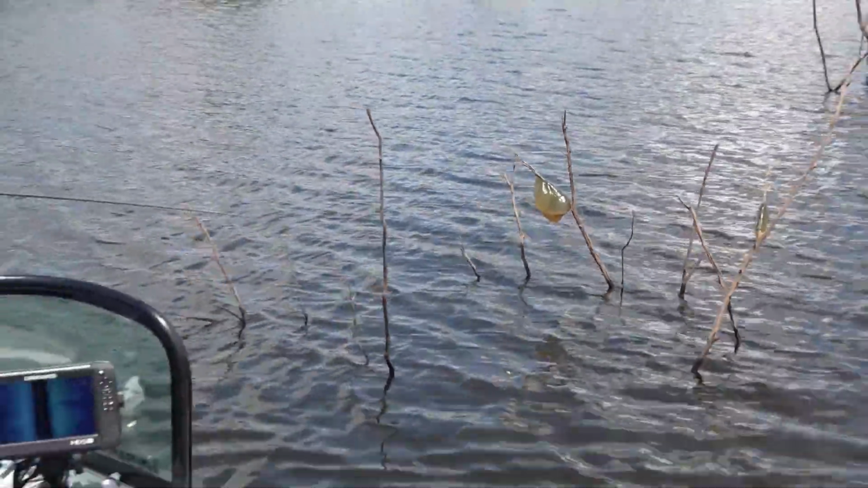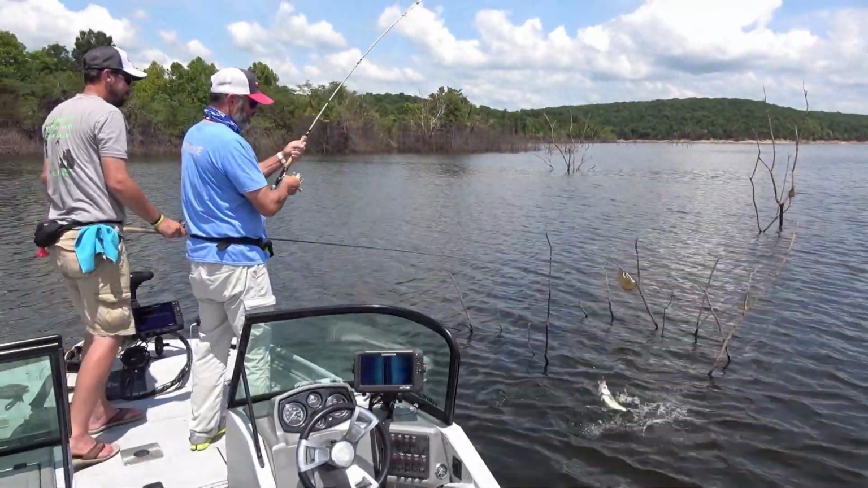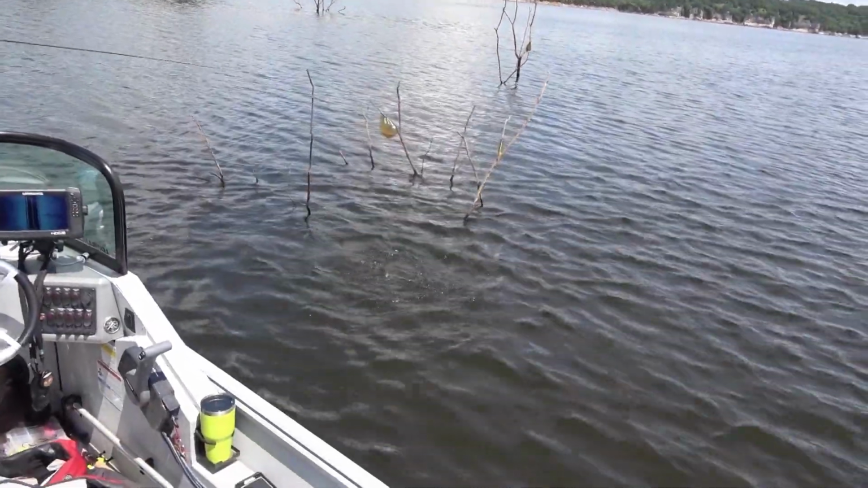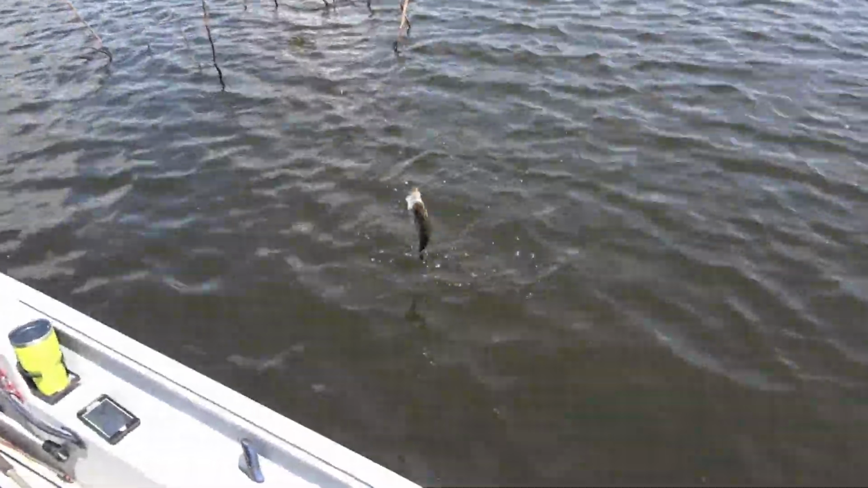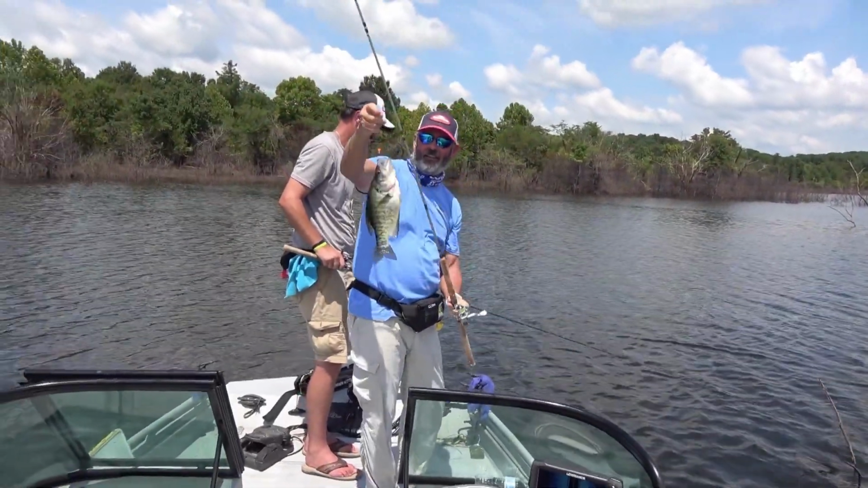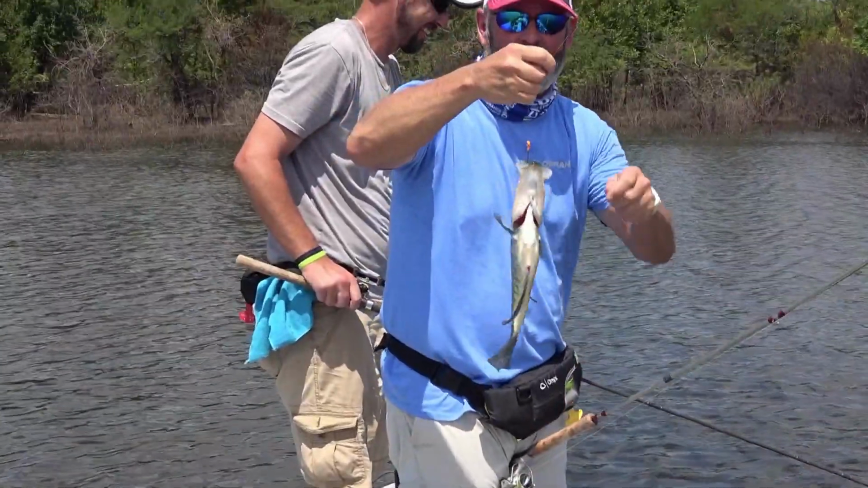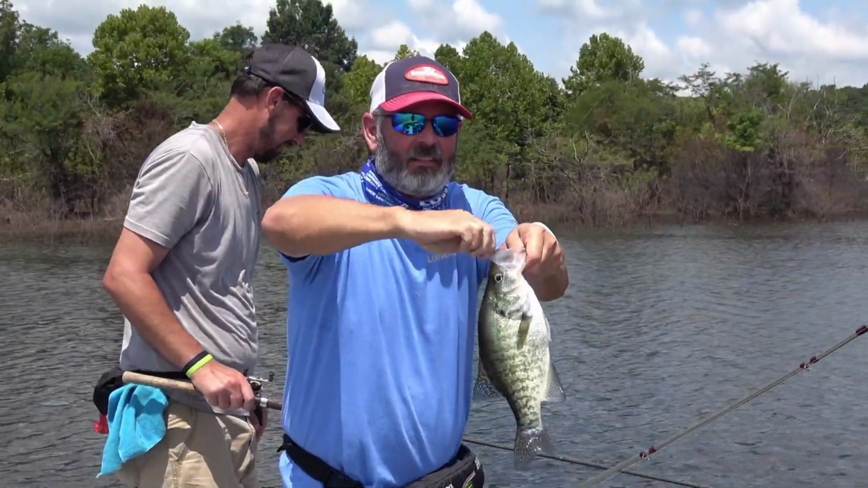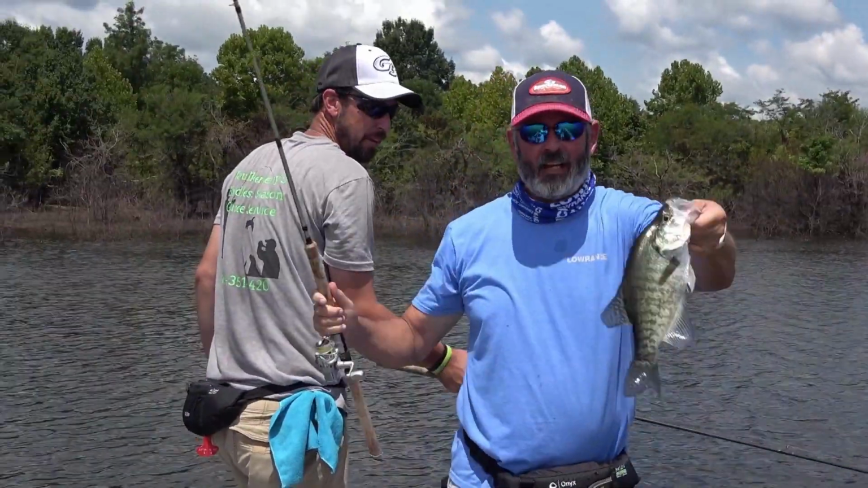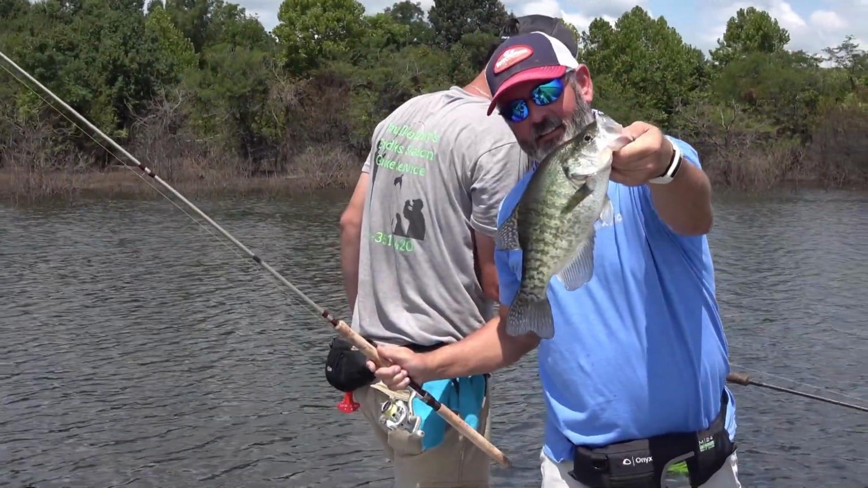All right. Nice. Oh, big crappie. Man, come on, get him in here. Let me play with him a minute. He's gonna lose me. Come on, son. Man, I want to tell you boys, what a crappie. What a crappie now. I mean, that's a dandy LiveSight crappie right there now. That's a dandy.